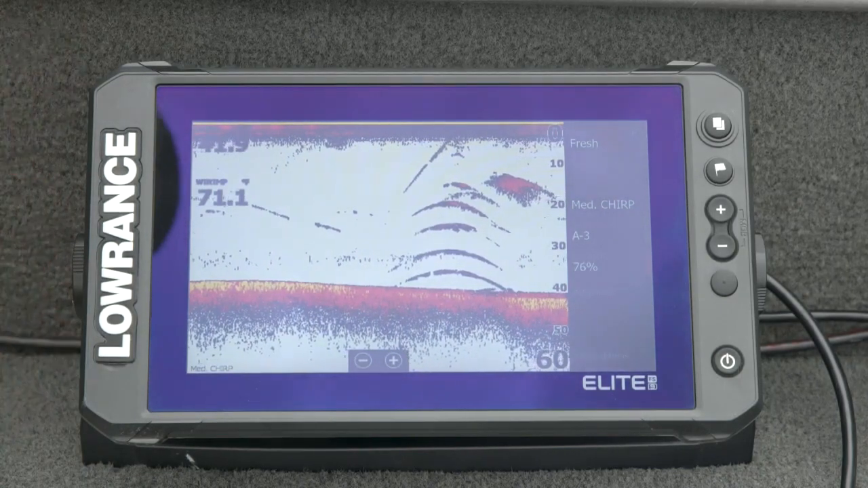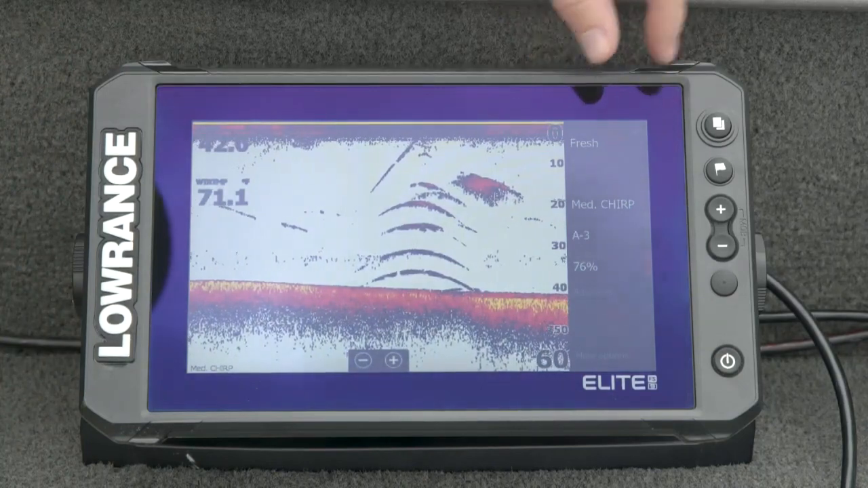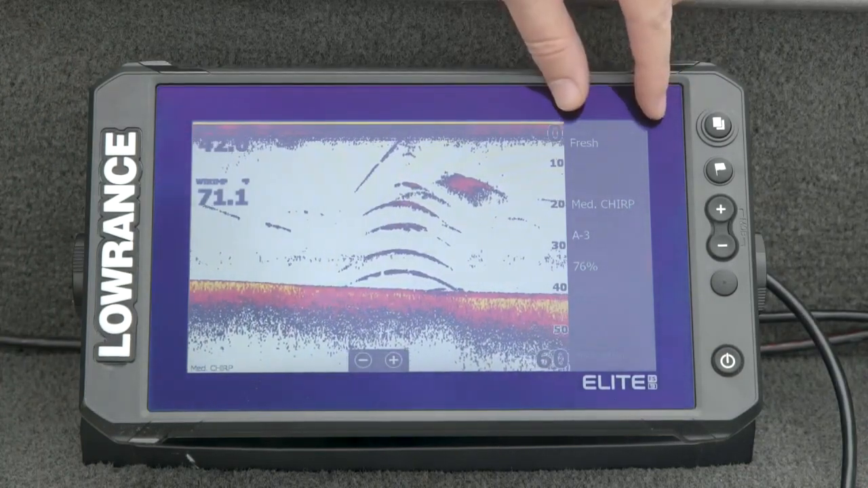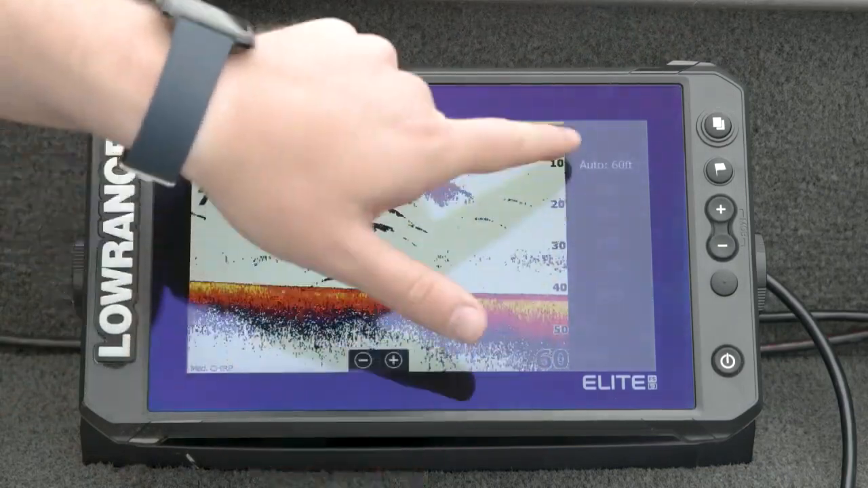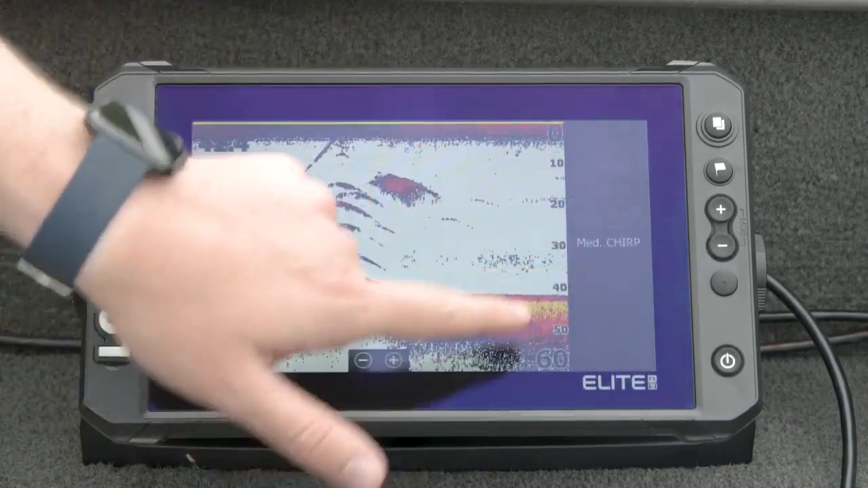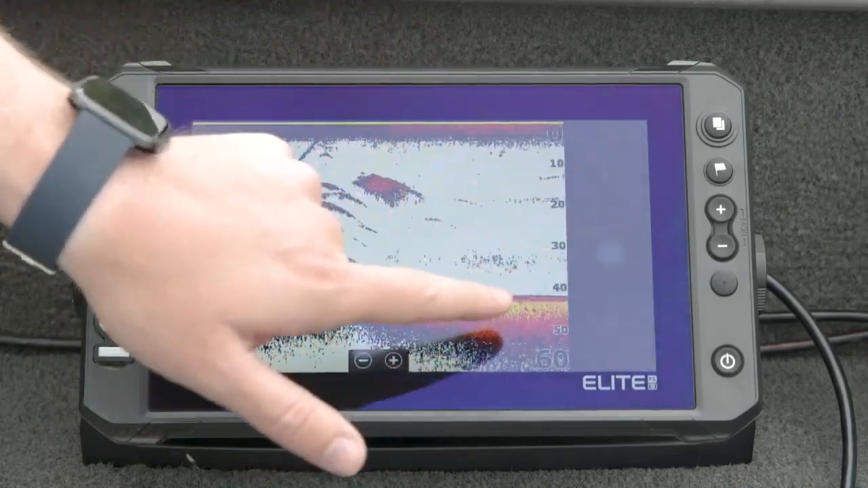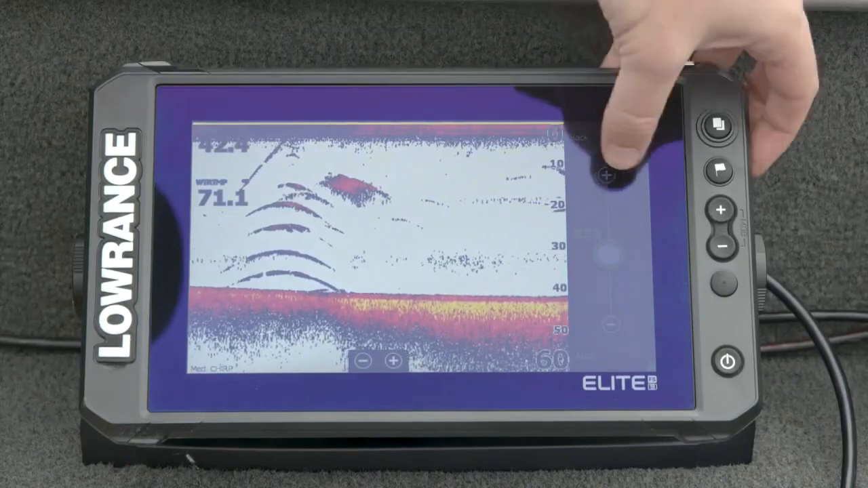So Jeremiah mentioned a few of the settings on the sidebar menu over here, and you'll notice this is actually the exact same sidebar between Elite FS and HDS Live. So I have the same range buttons, the same auto on the bottom, the same settings there. I have exactly the same frequency menu, exactly the same sensitivity, and you'll notice again, I've still got this in auto -3, like Jeremiah had a minute ago.